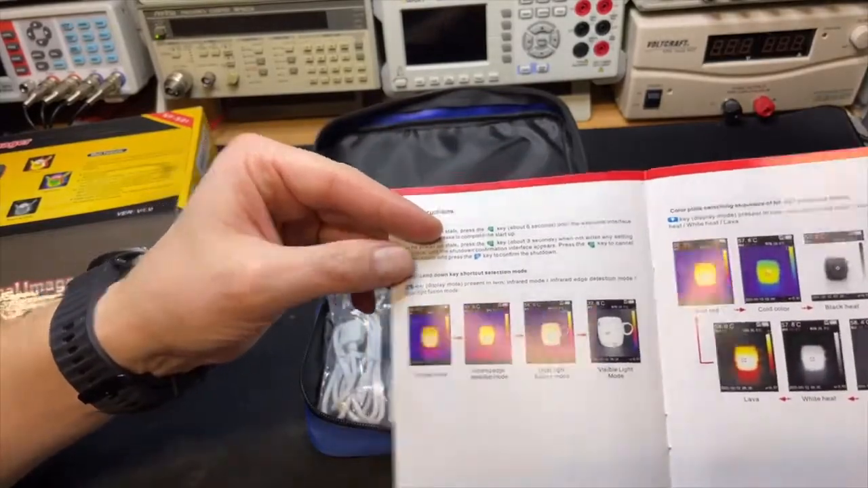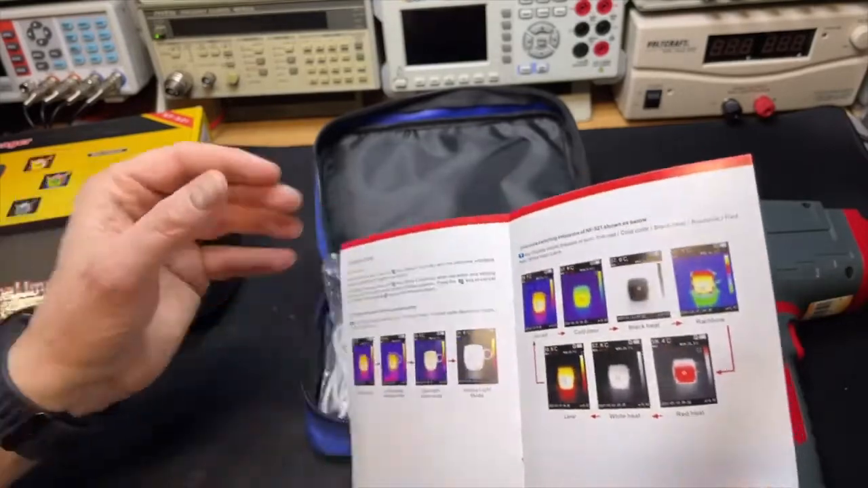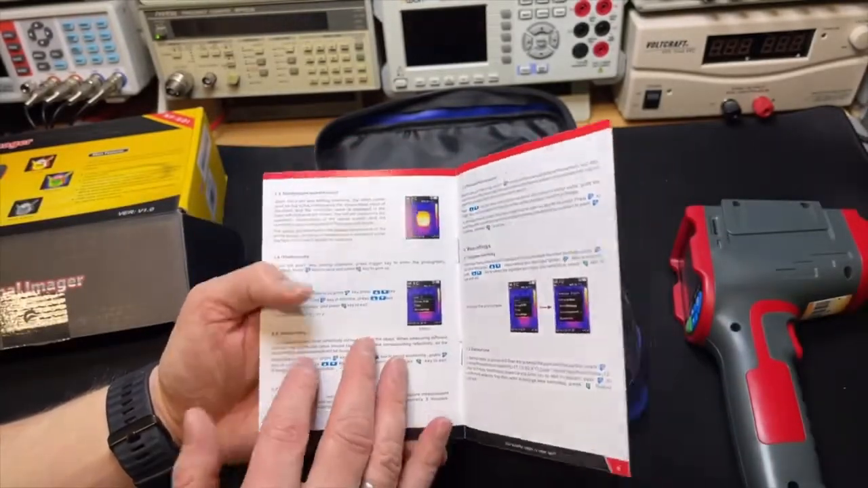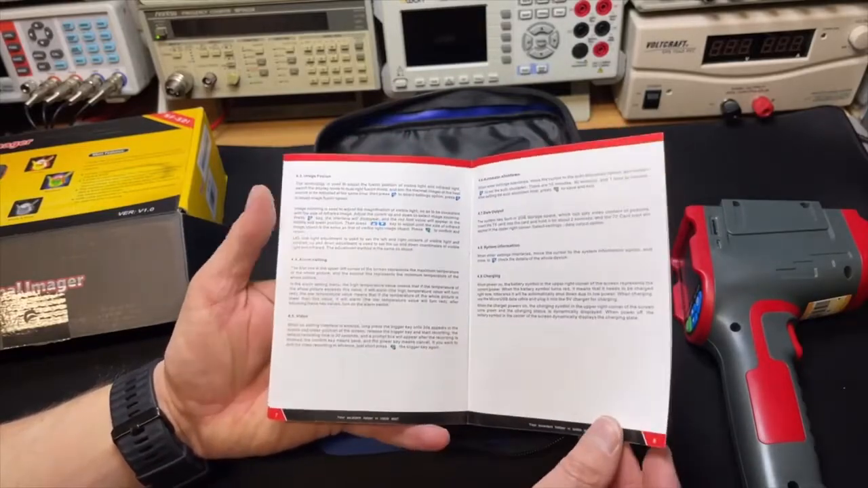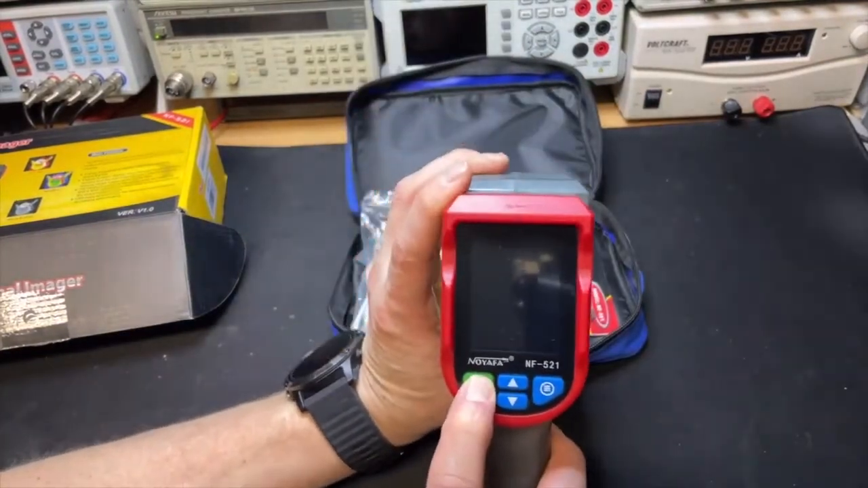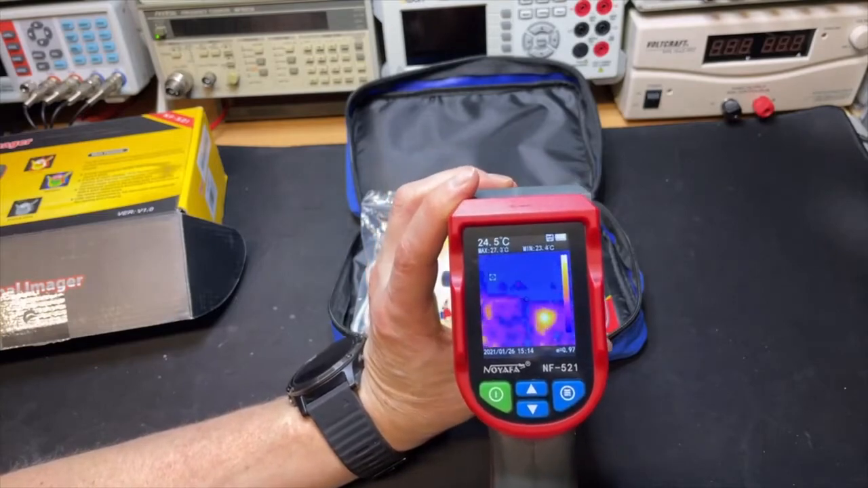All the types of pictures you can do. You can do only thermal, and you can also combine the thermal with the visual settings, daytime. Okay, well, let's just switch it on. Probably this green button. Here it is. Okay.